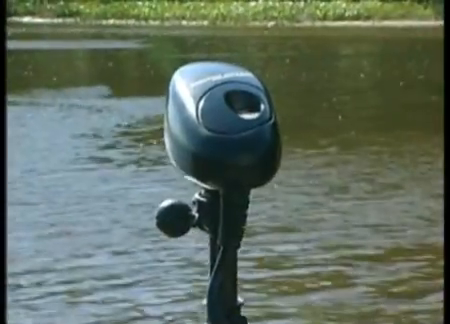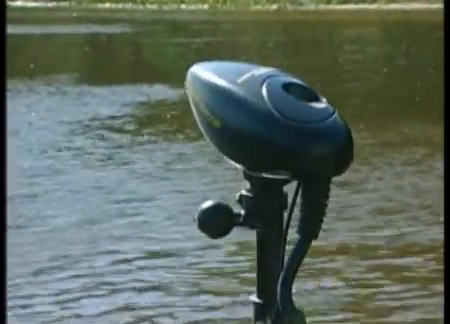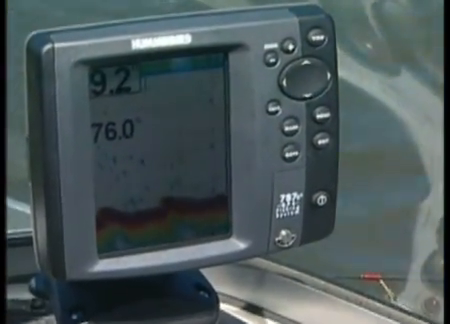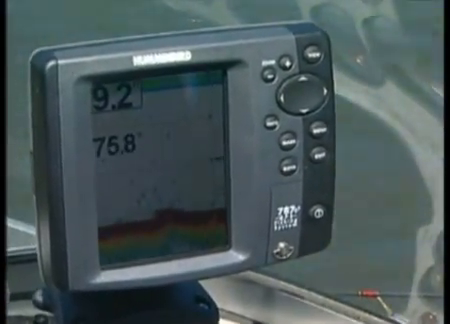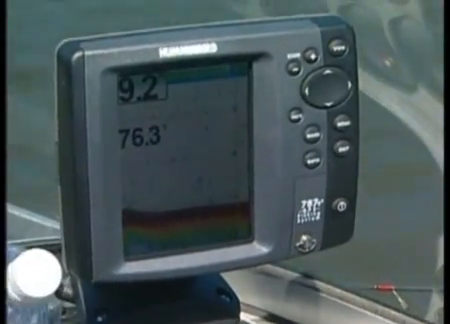The current is moving us along, Lauren is using the electric motor to keep us straight. We're fishing along a drop-off that goes from about 4 feet of water to about 10 feet of water. And most of the fish are right at the base of the drop-off. Using your depth finder to find the fish and the areas where the fish hang out is so important, and it's critical that you have the depth finder tuned properly.